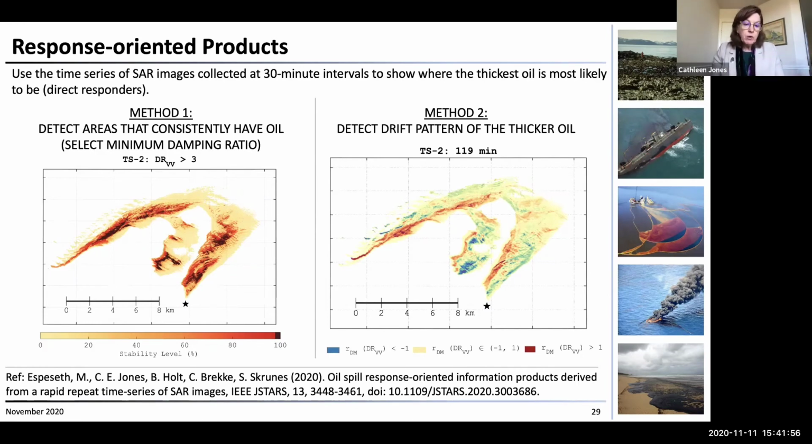Now, if you recall that sequence of images, where the thickest oil went was more driven by collection along these fronts than by the wind or by the currents alone. So you can't really just use wind or current to tell where the thicker oil is going to be. There were two methods that she used, one for detecting the areas that consistently have oil that is above a particular damping ratio. And this is an example of that product.